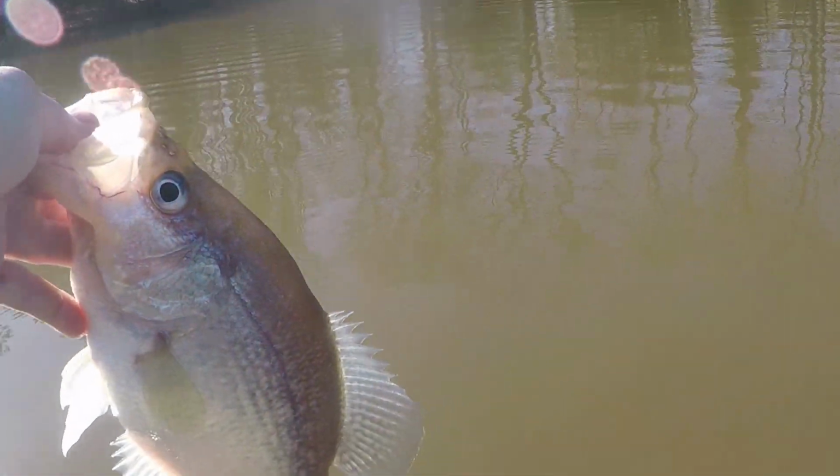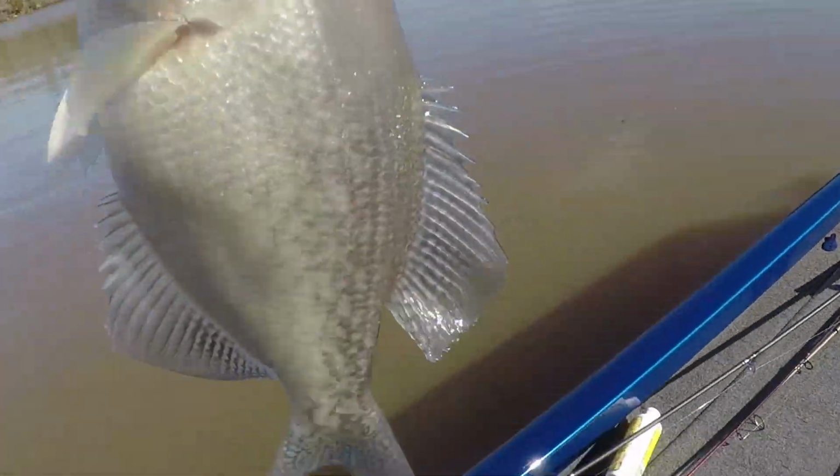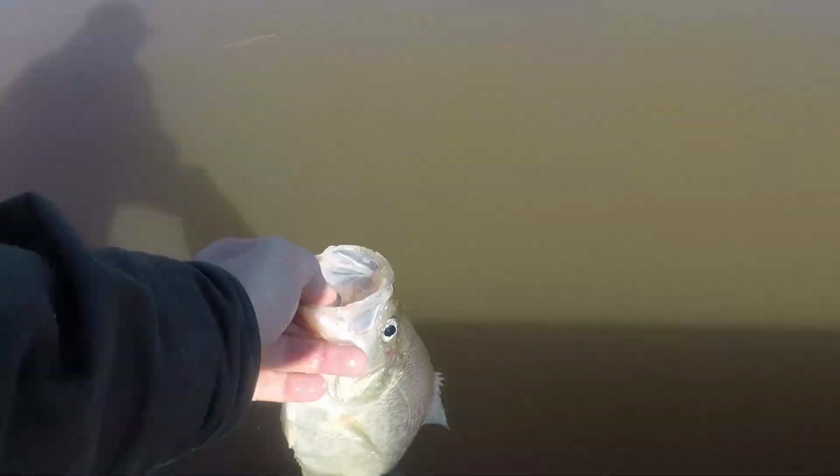Alright guys, I'm gonna measure him real fast, alright? Alright guys, I leave him here on my bumper board. He's 15 exactly. I did it fast, like I said.